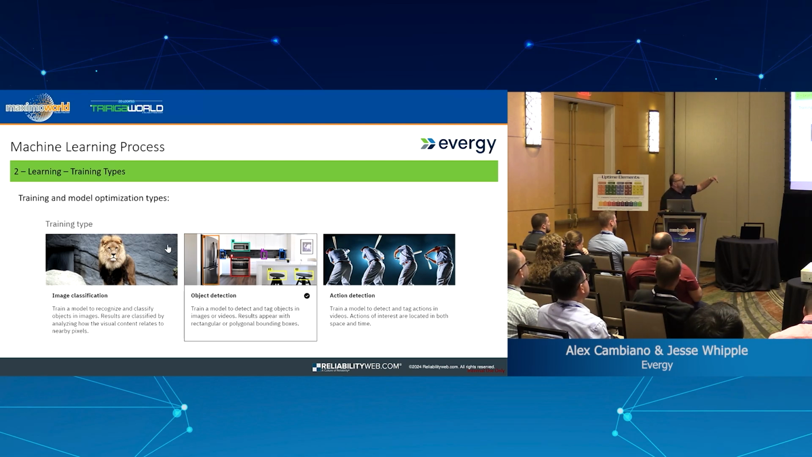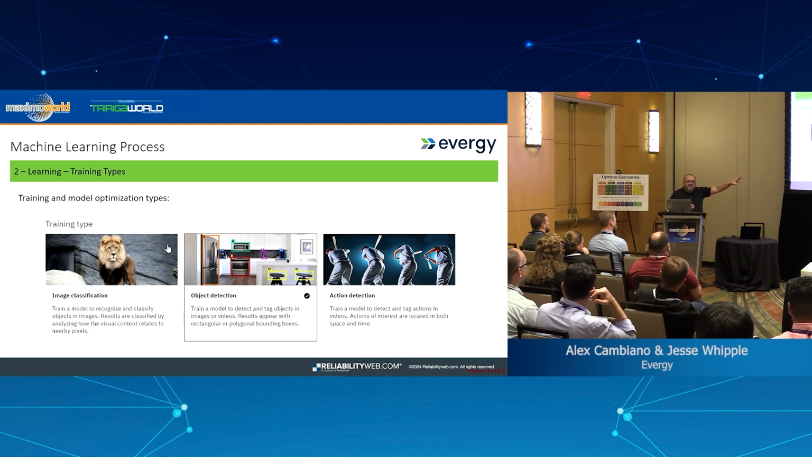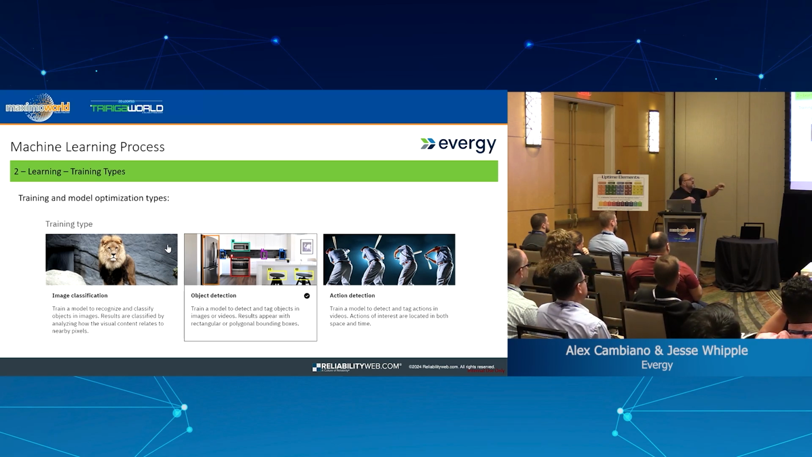So once you have all the images tagged and classified, you can select. There are 3 major training types. Each of these training types has different tools that can be used. You have image classification, and you have this picture of the lion, what I mentioned, right? Make the system understand that's a lion that is different from a dog, that is different from a cat, and so on and so forth.